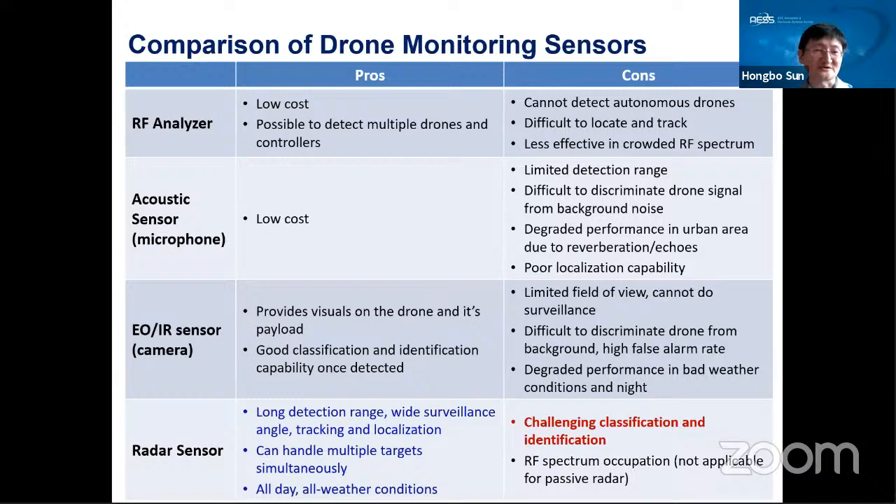Radar sensor actually has a lot of advantages compared to other sensors because it can achieve very long range detection. It can easily do surveillance over very wide angles, and it can easily track and localize the drones. It can also handle multiple targets simultaneously, and the radar sensor can operate in all day and all weather conditions. It's much less weather dependent.